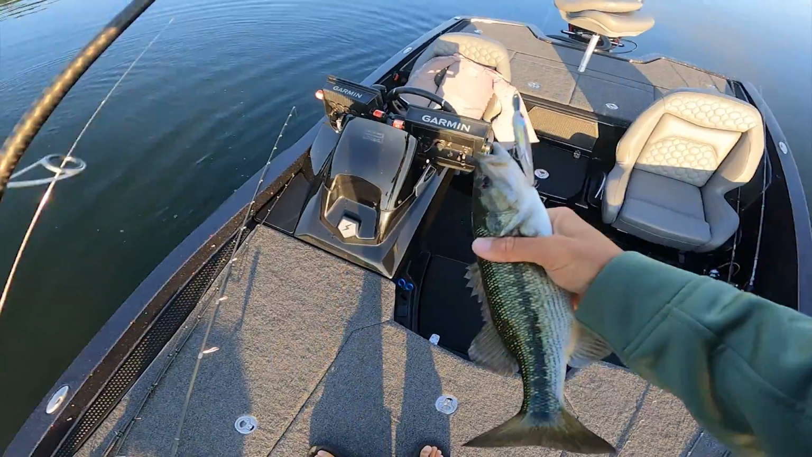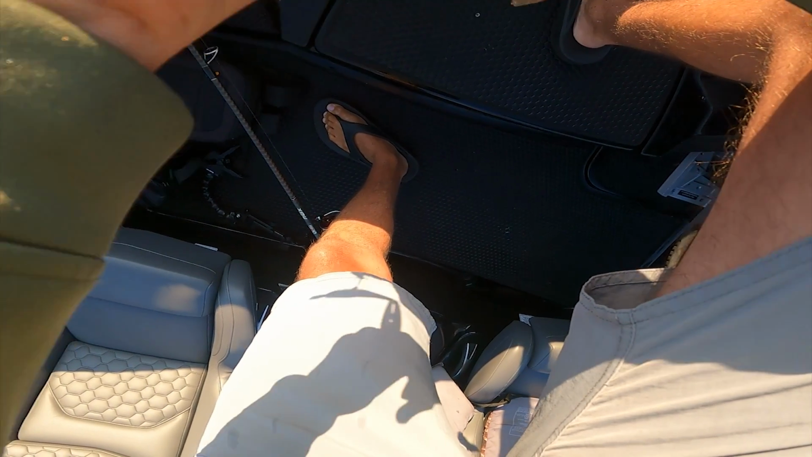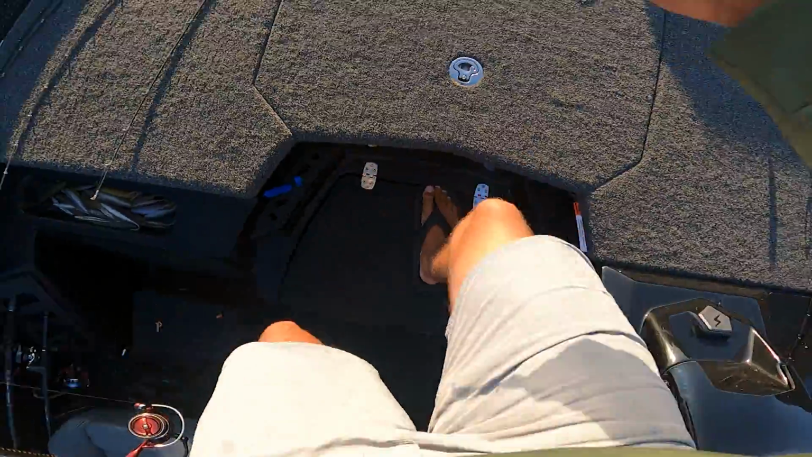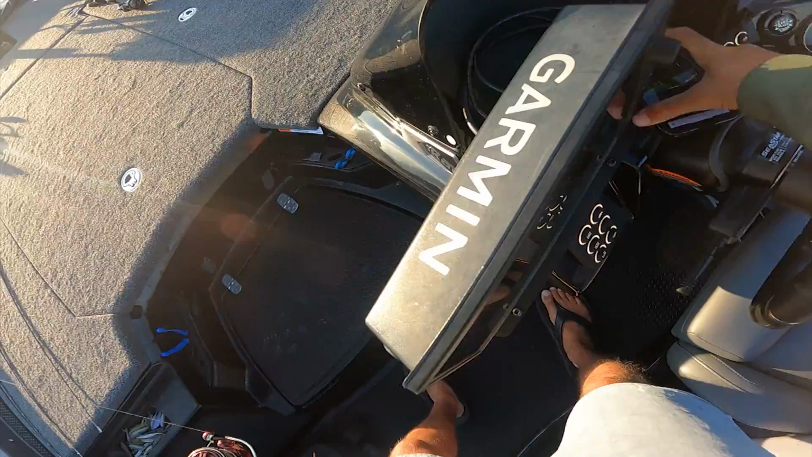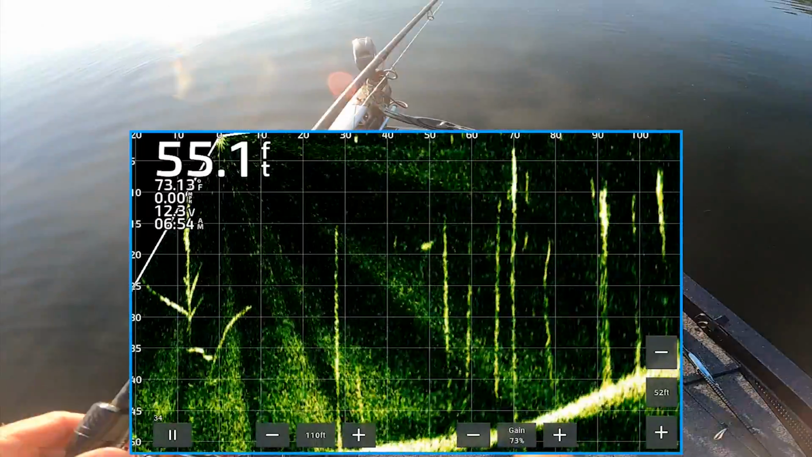So guys, pre-Livescope, that wouldn't have happened that easy. What y'all are seeing is a school of fish up here in some trees. But what I would have done is just thrown around randomly until we might land on them. But we have this device now where we can see them and then make casts.